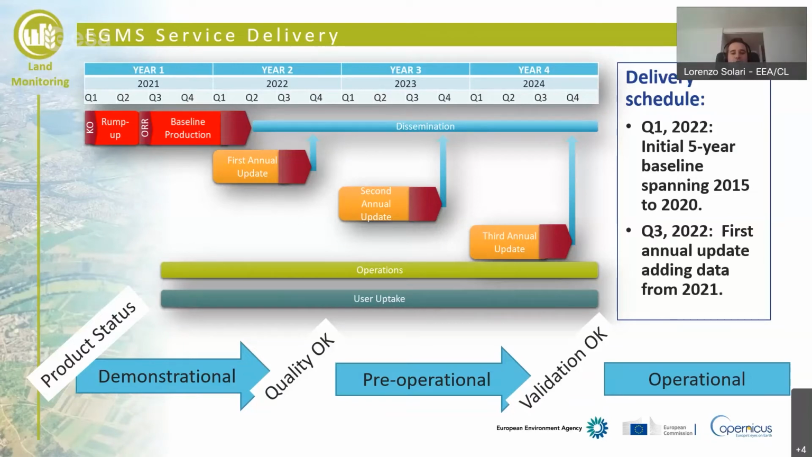And then we will have the validation of this product. In the meantime, we will start with the first annual update, and then we will have, for this first framework contract, 2 other updates arriving to quarter 4 of 2024.